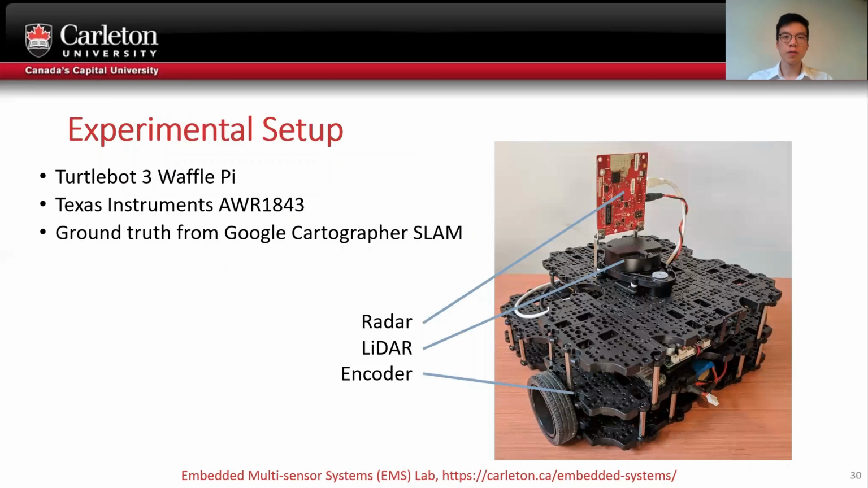A Turtlebot 3 Waffle Pi was used to gather the data for the experiments. The Turtlebot includes a 360-degree 2D LiDAR and differentially driven wheels with encoders. A Texas Instruments AWR1843 millimeter wave FMCW fixed antenna array radar unit, operating in the 67 to 81 gigahertz range, was added to the Turtlebot. Ground truth for the experiments is recorded from Google Cartographer SLAM from the built-in Robot Operating System on the Turtlebot.